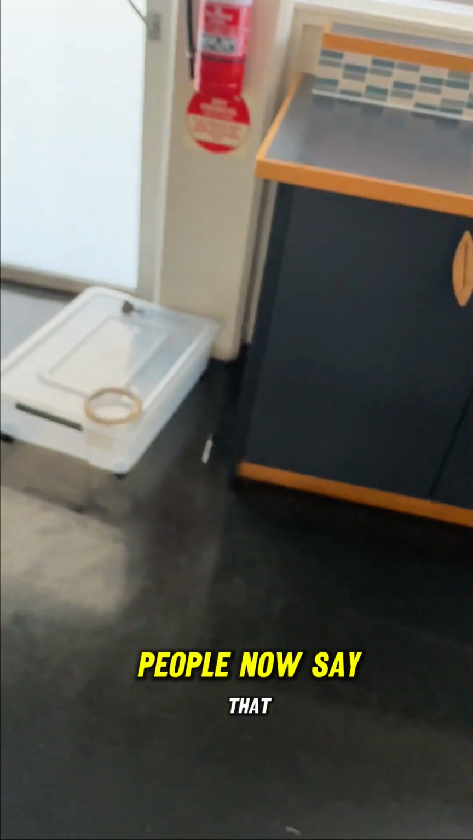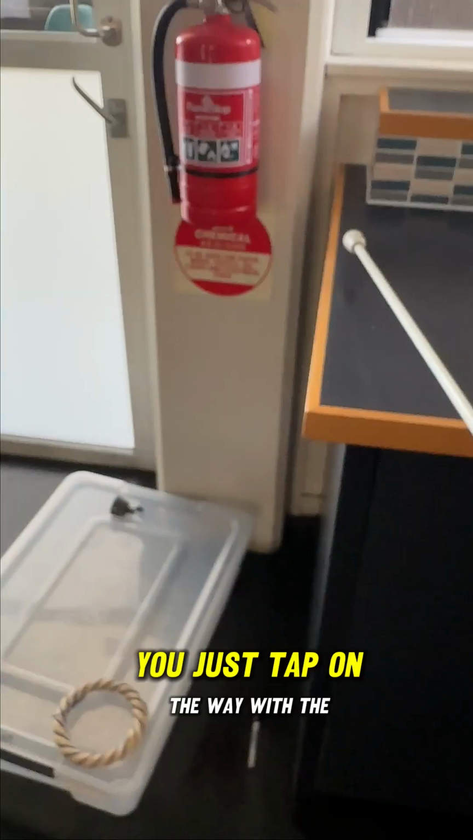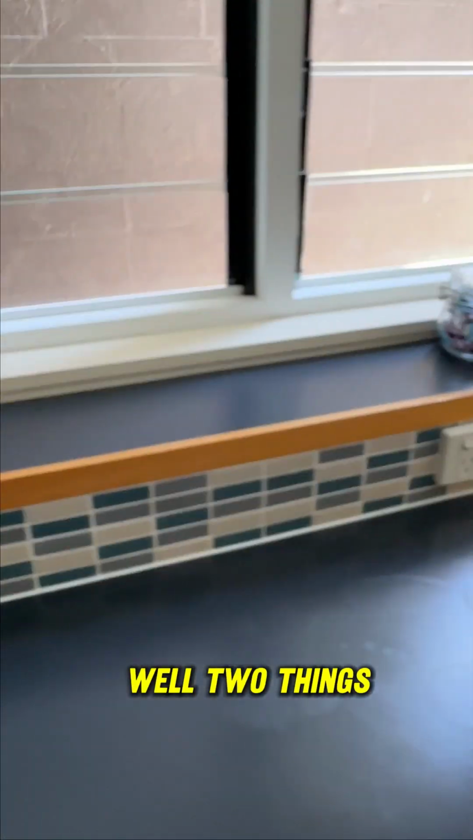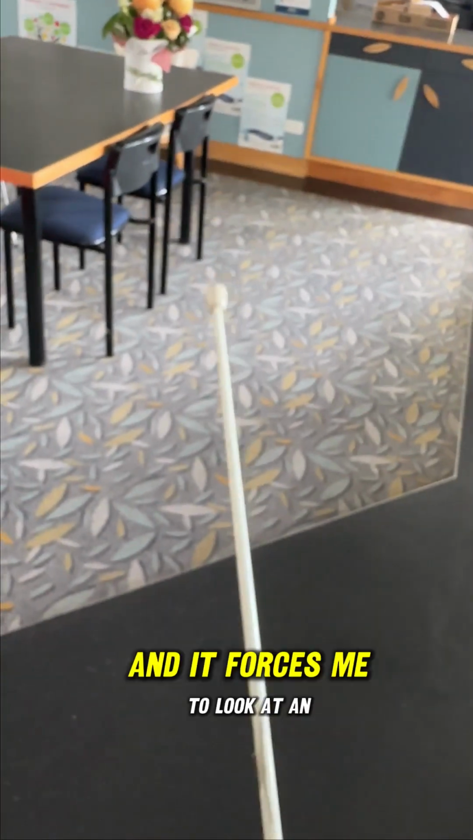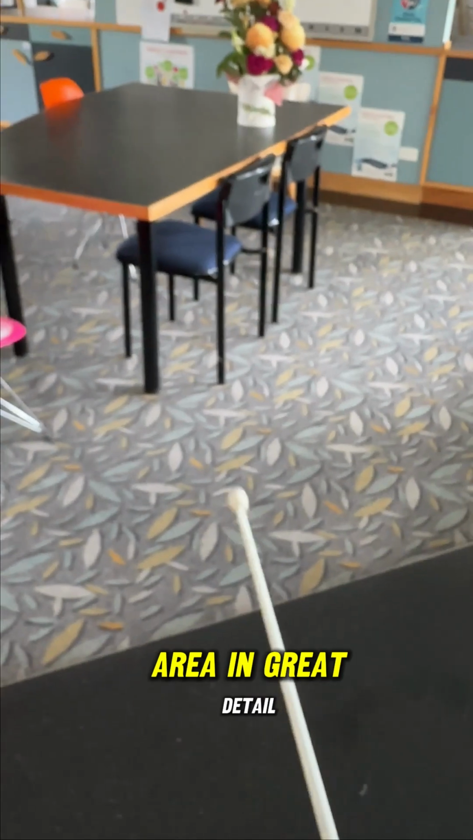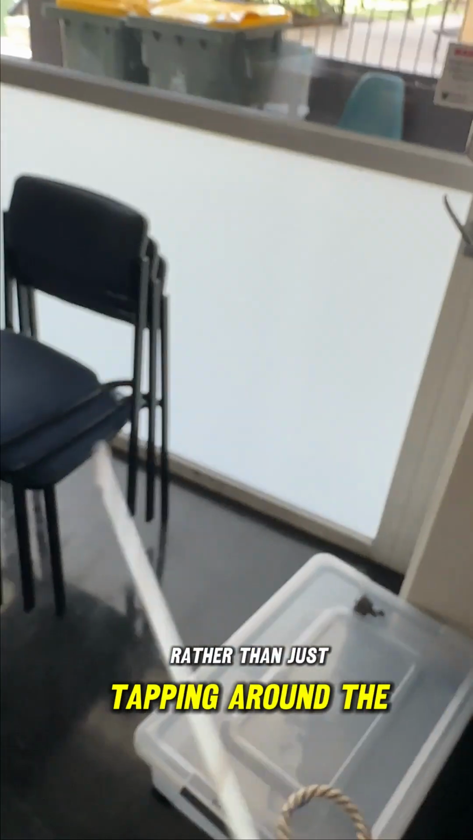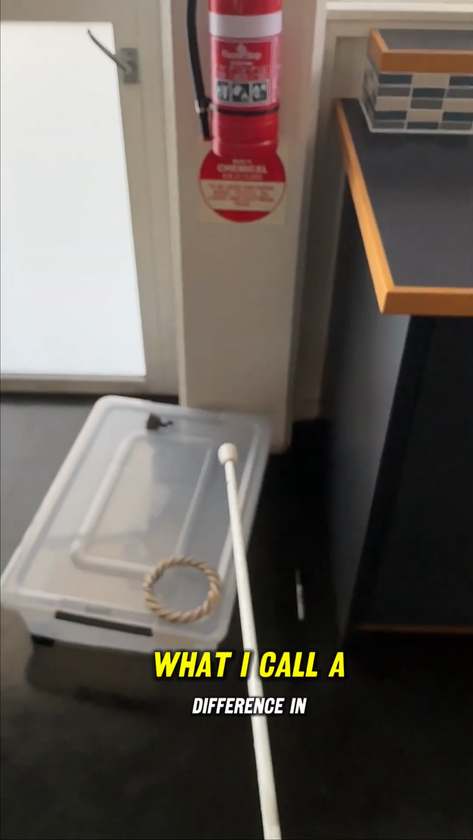The other thing is the tapper. People say that, I hear it all the time: you're just tapping away with the stick. How can you see termites with this? Well, two things. When I'm using this stick, I'm using a torch normally, and it forces me to look at an area in great detail rather than just tapping around. A torch is extremely important, and you can see quite a lot of what I call a difference in timber.